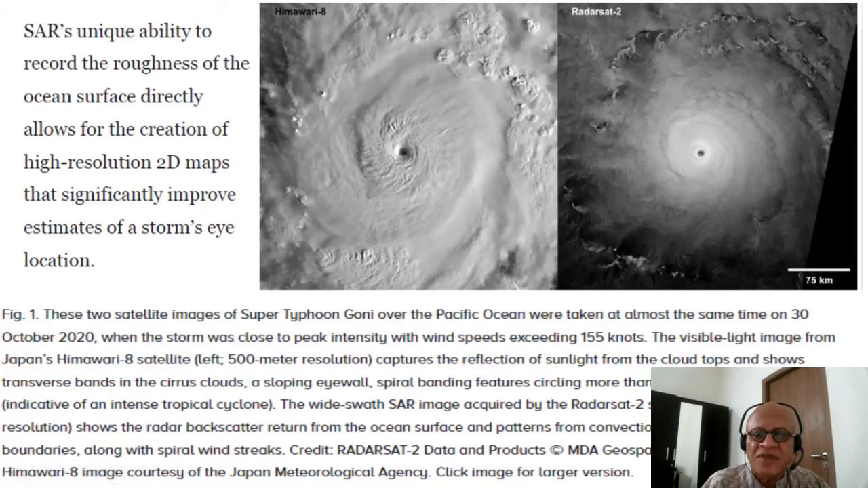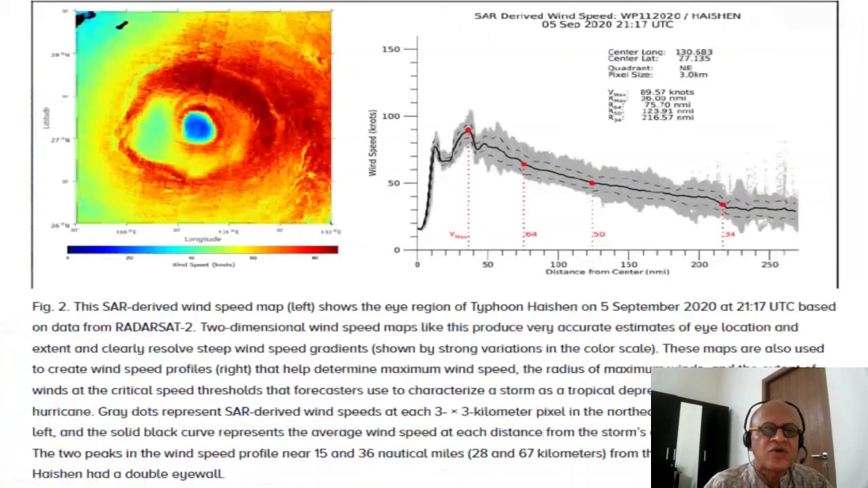The wide swath SAR image acquired by the RadarSat-2 satellite here with 100 meter resolution shows a radar backscatter return from the ocean surface and patterns from convection cells. Rain bands and outflow boundaries along with spiral wind streaks are seen here. So you can see this incredible amount of details of the mesovortices and the eye wall and the sloping of the eye, the bands, the spiraling in bands, and so on and so forth.